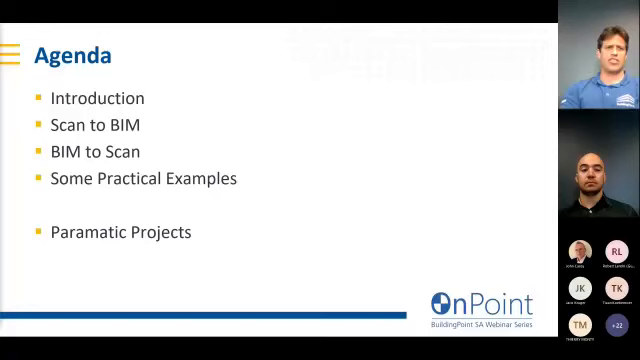So let's get going. As an agenda, I'm just going to do a quick introduction. We're going to go over some scan to BIM. We're going to look at something called BIM to scan. Remember, if that catchphrase ever takes off, you heard it here first. And we'll look at some practical examples of the above. And then I'm going to hand over to Marinus to tell us a bit about ParaMatic projects.